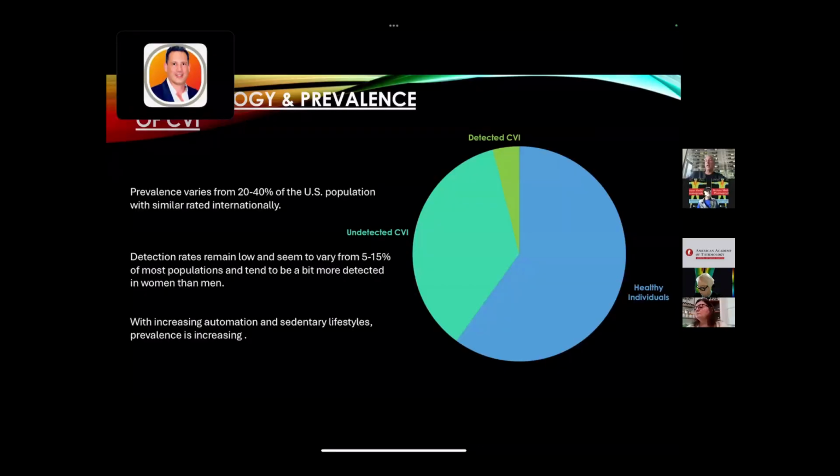On the left of the slide, I want you to focus on the right. The blue is everybody that's healthy, which is about half the population, a little more than half. But there's a huge amount of people that have CVI. It's probably the most prevalent circulatory disease in humanity. There are a variety of reasons as to why, but suffice it to say, it's a big problem.